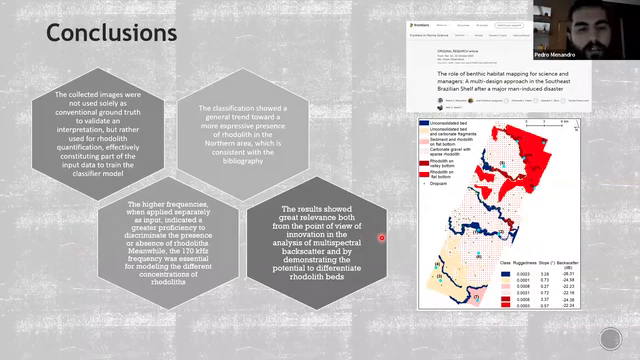So this result showed greater relevance, both from the point of view of innovation in the analysis of multispectral backscatter, and also by demonstrating the potential to differentiate these rhodolith beds with different concentrations of nodules.